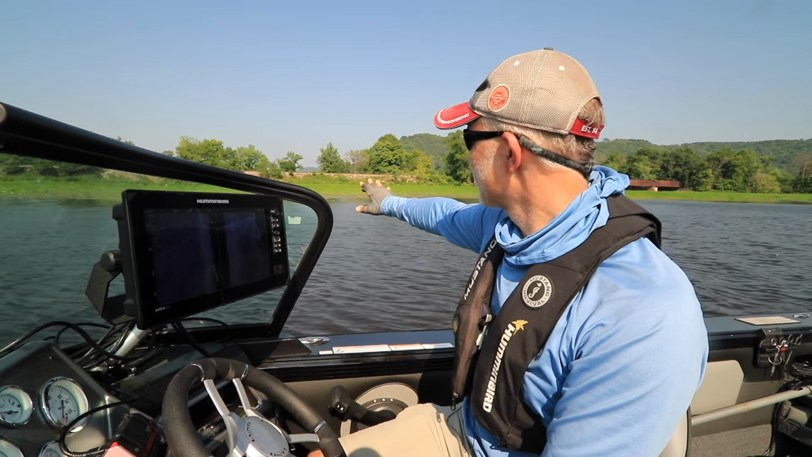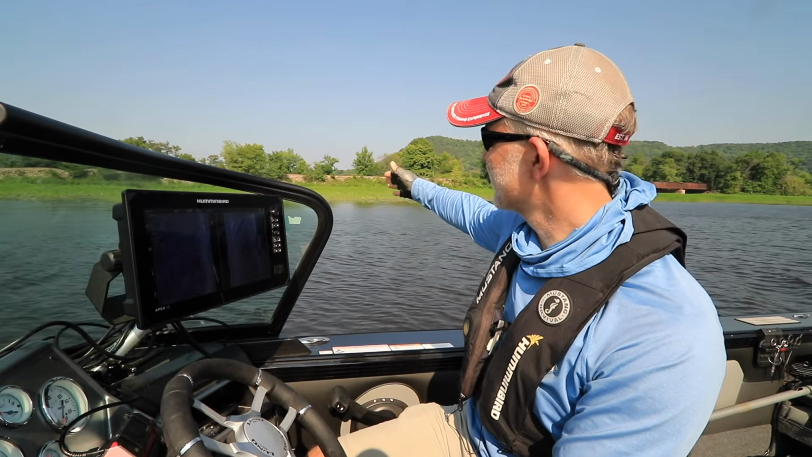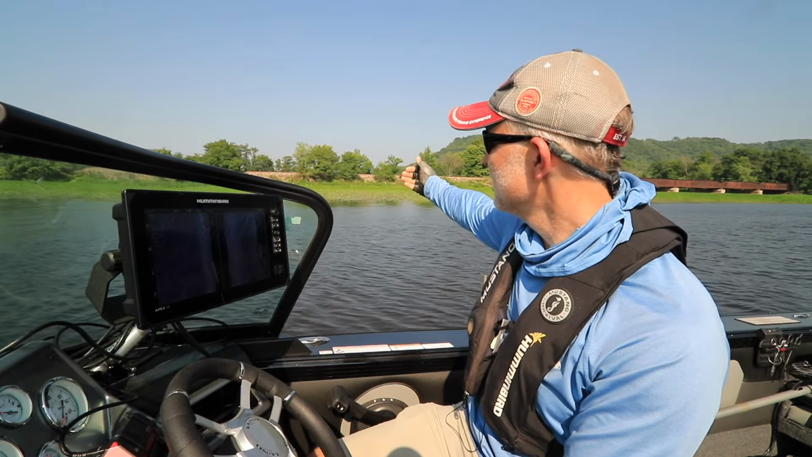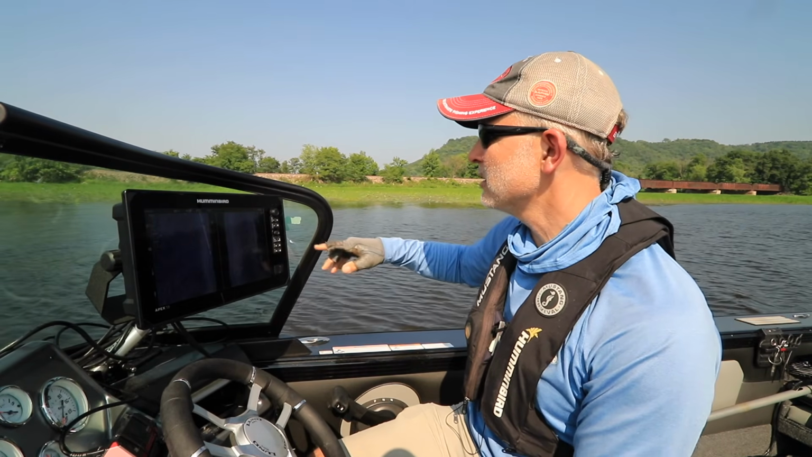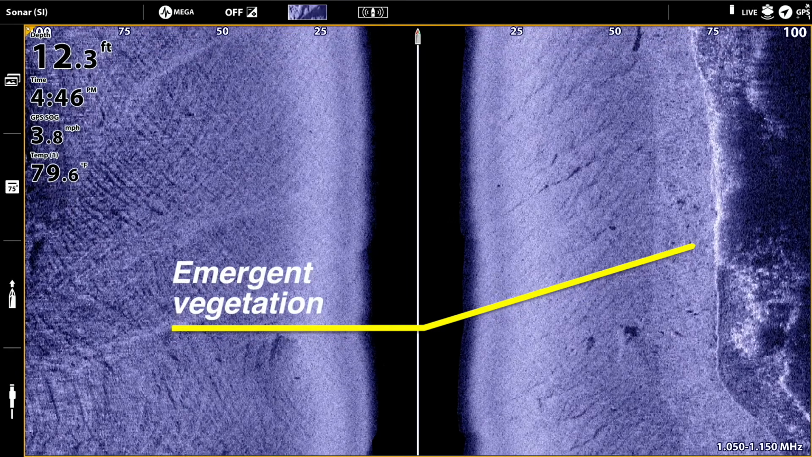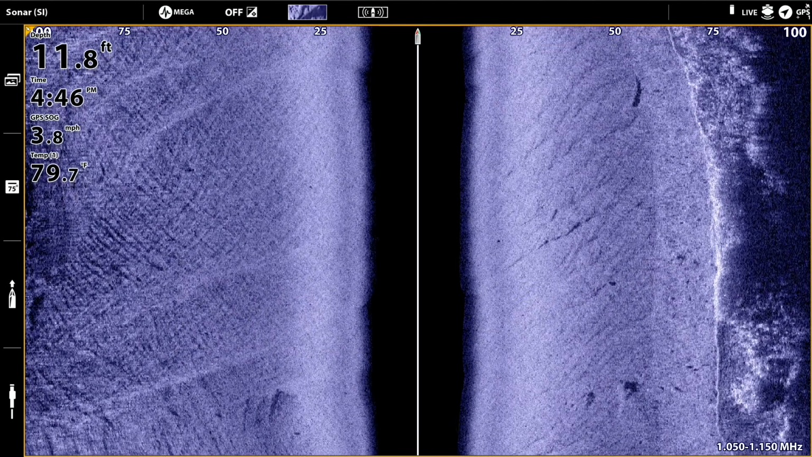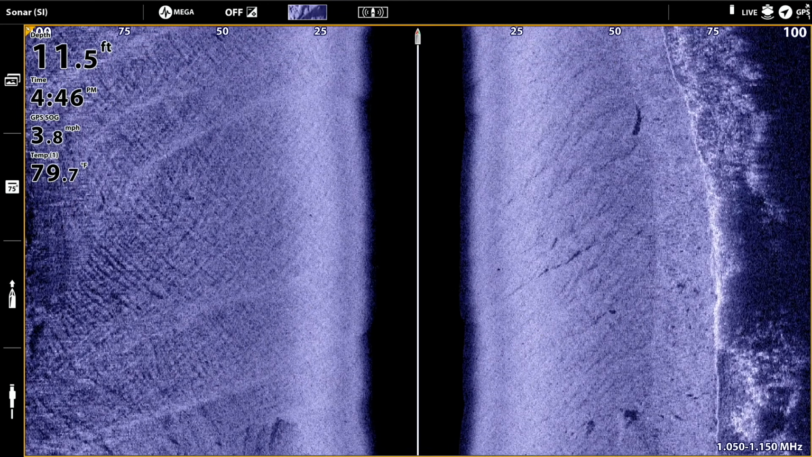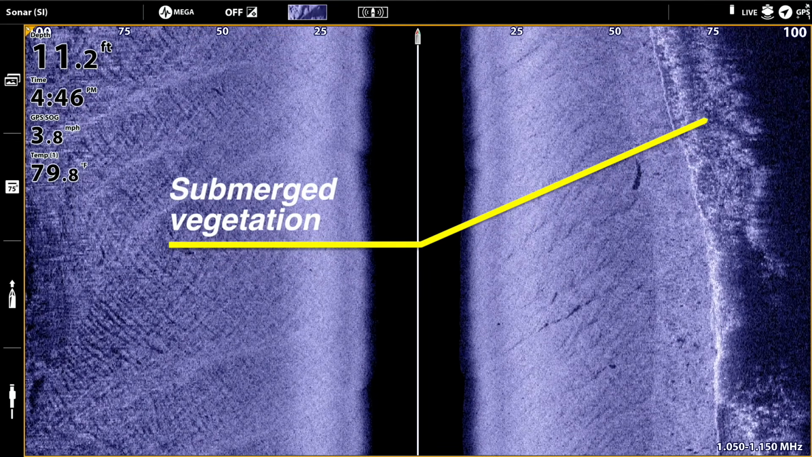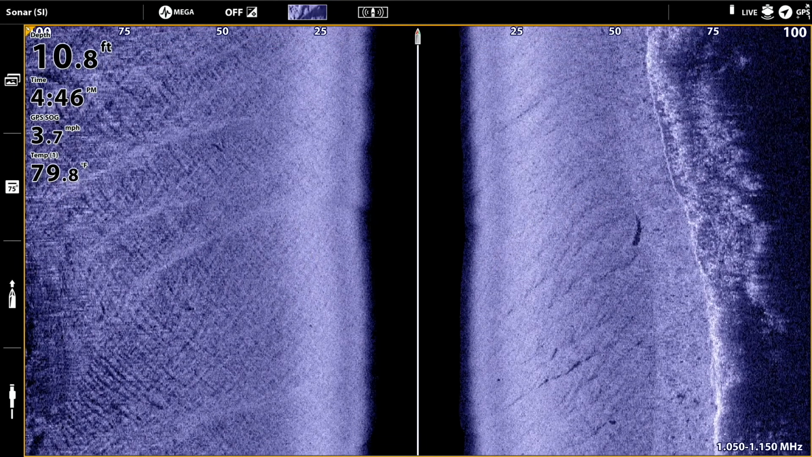Now, if you look past me over here, you'll see in the distance a set of railroad tracks, and then we've got some emergent vegetation between the tracks and the main channel. The very edge of that emergent vegetation is very obvious here in my side imaging view. It's about 75 feet away from the right side of the boat. You can see the vegetation extending into the water, so there's some submerged vegetation as well, and there's a variety of fish that are using that weed edge.